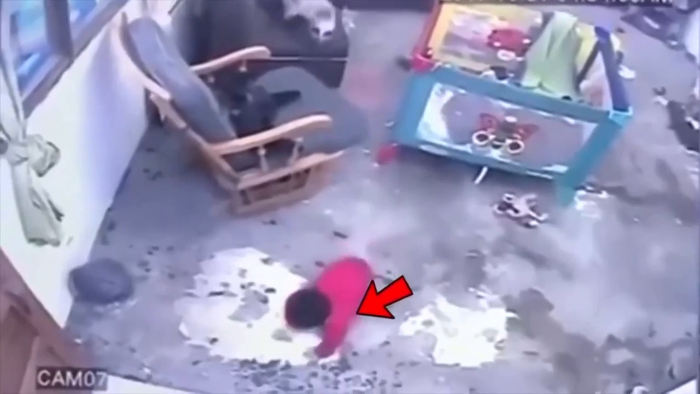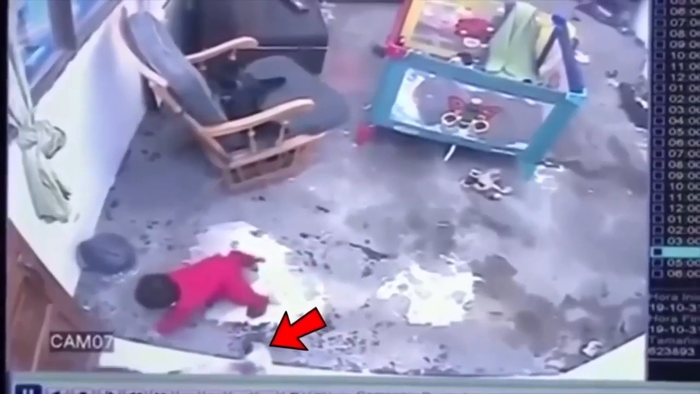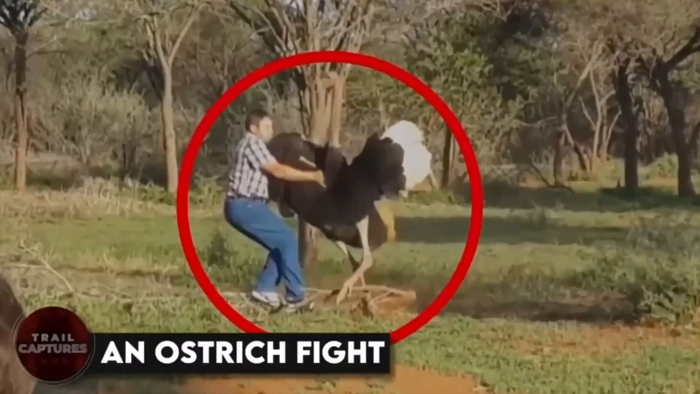The baby was headed straight for the stairs, but the cat sprang into action and rushed over to prevent a nasty fall. What a brave kitty. And to make sure the baby stayed safe, the cat even sat guard at the bottom of the stairs to keep the little one from trying again. How sweet is that?